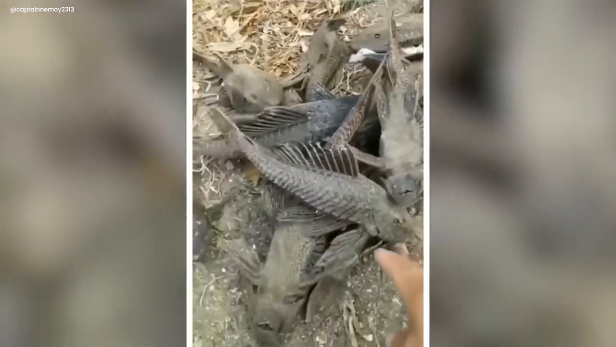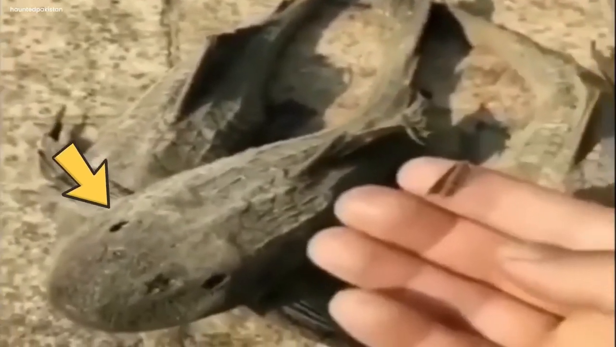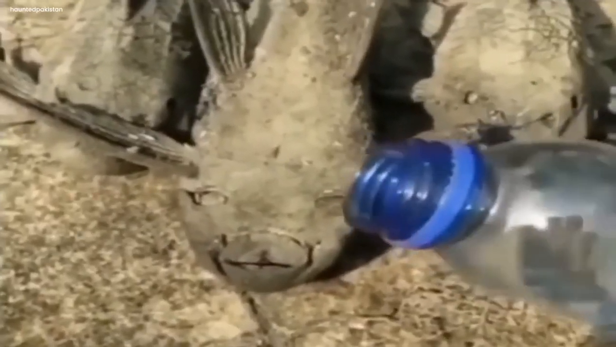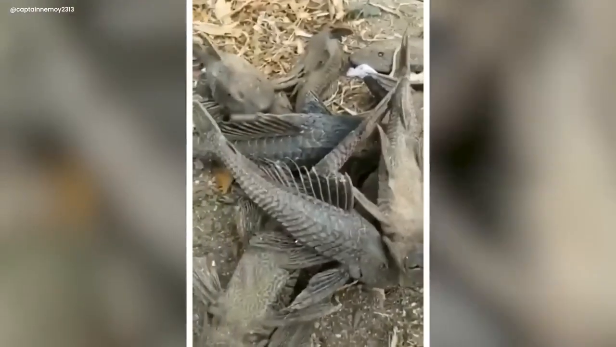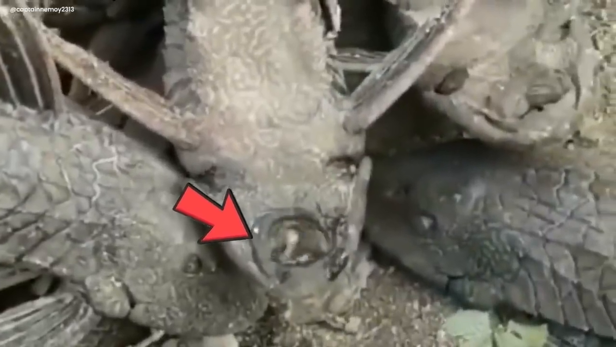Mysteries of resurrected fish. A spooky video grabbed people's attention. It showed 3 zombie fishes frozen like statues, not moving at all. Their eyes were empty and they seemed like eerie underwater ghosts. Then something strange happened. A person came in holding a bottle of water. They looked like they knew what they were doing.